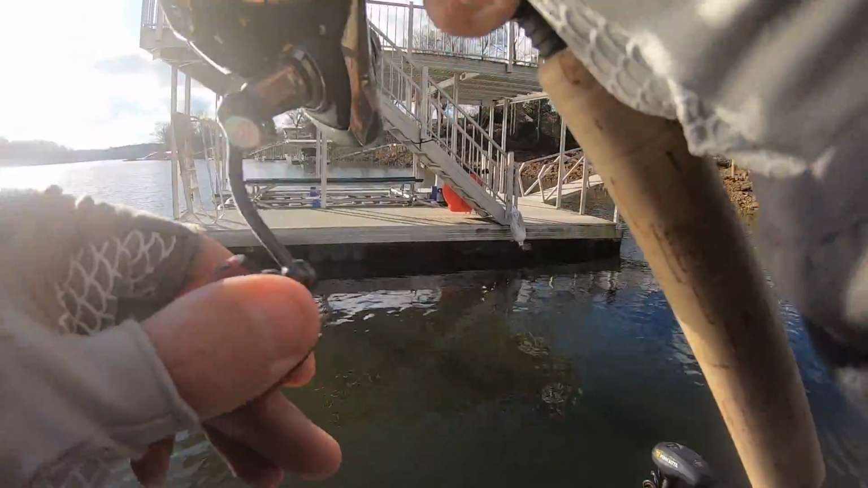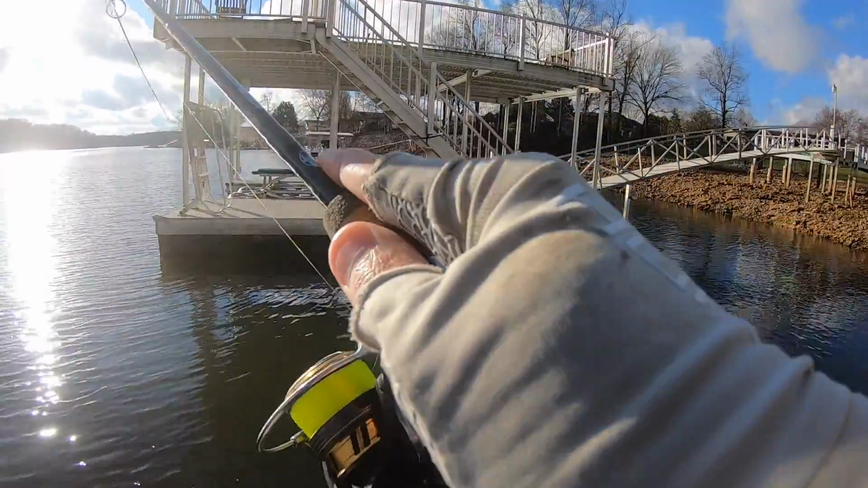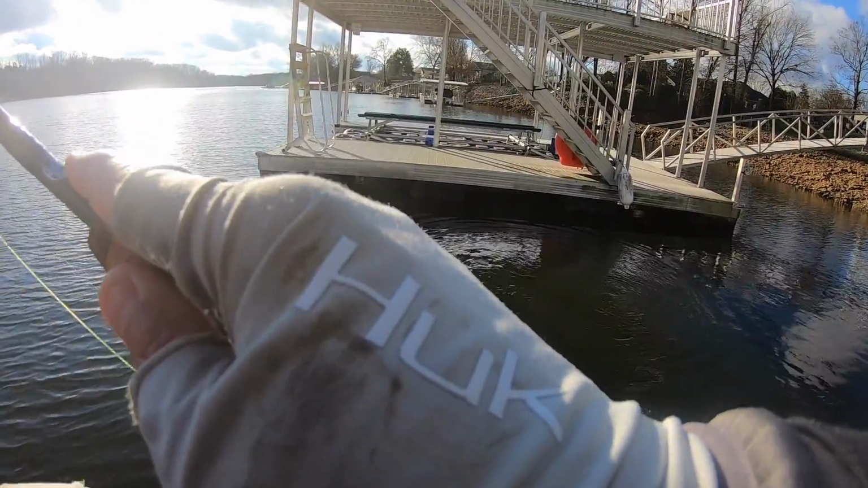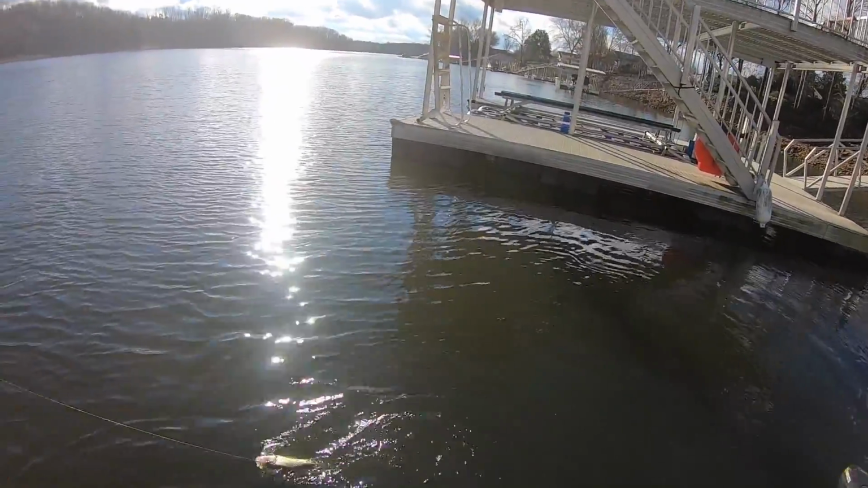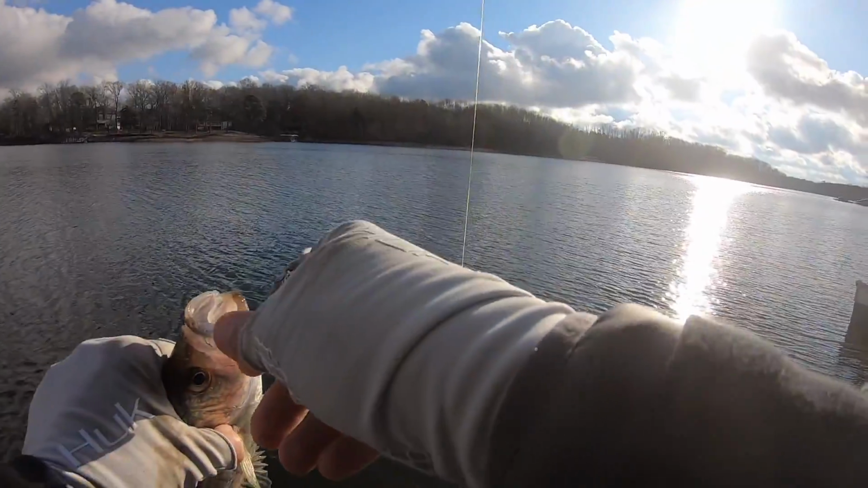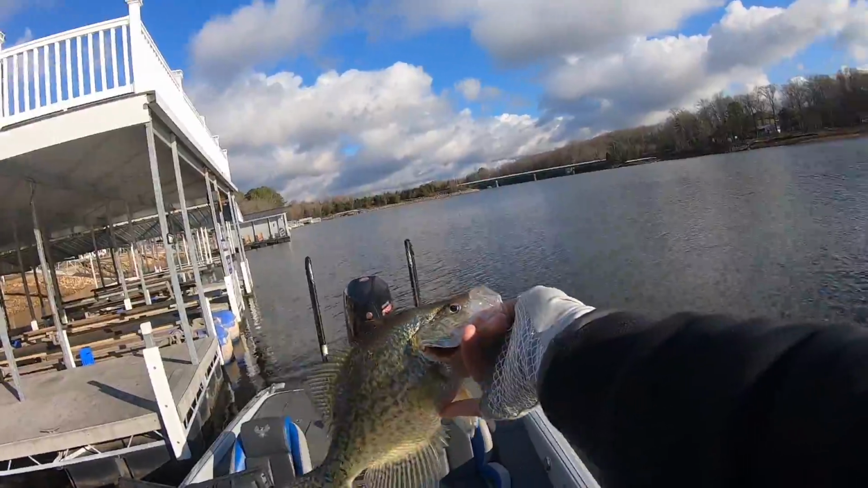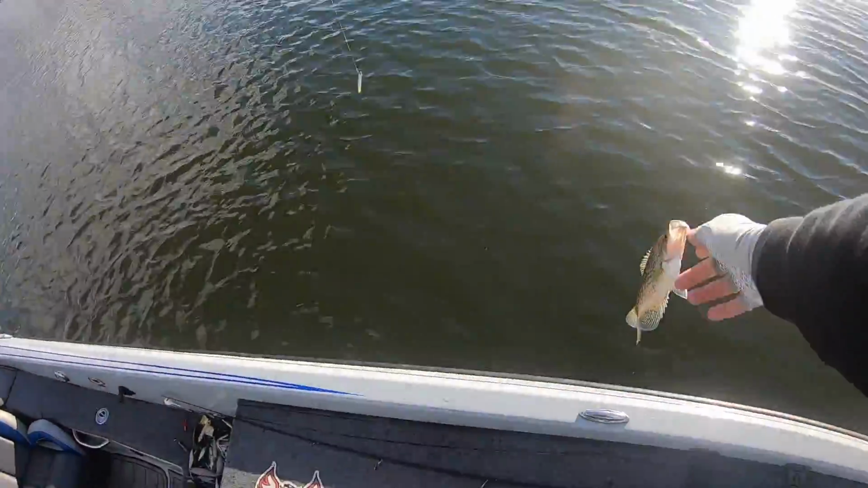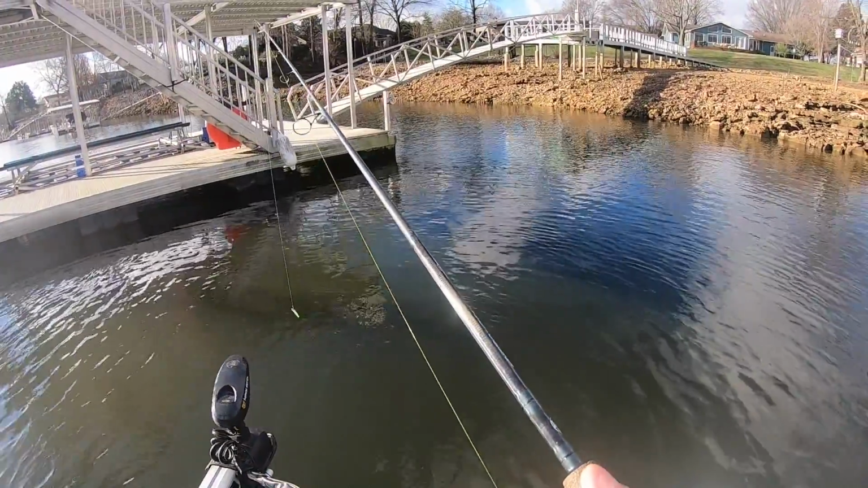There he is. Color change got him. I had been throwing mermaid for a minute just to try something different. They would not touch that mermaid. They would just follow it and look at it. I went back to killer clat with the chartreuse tail. That son gun smoked it. Pretty one. Pretty black crappie, about a 12-incher. Good school of them under there.